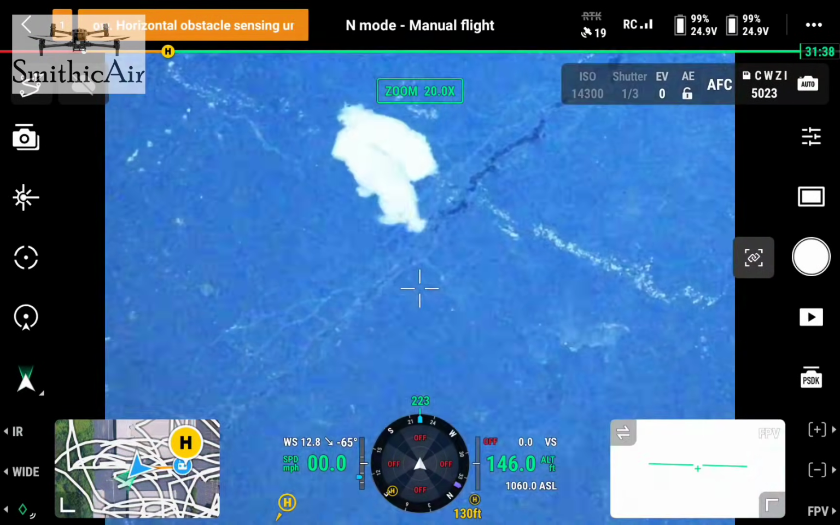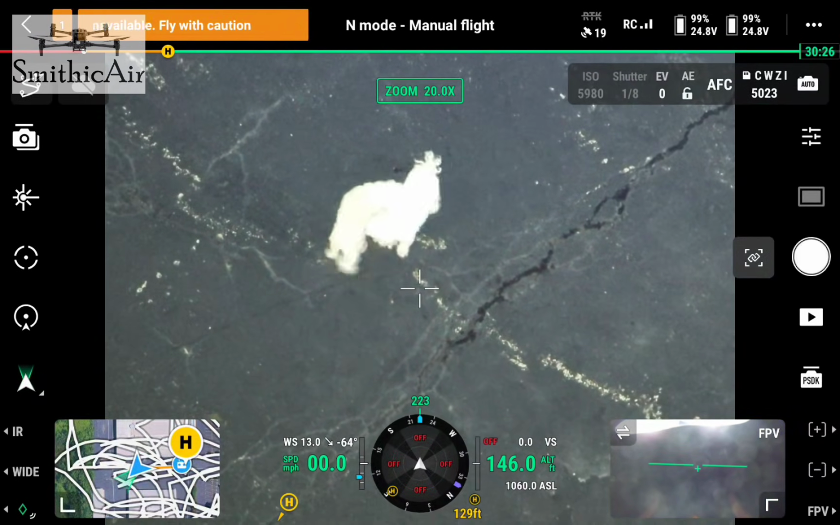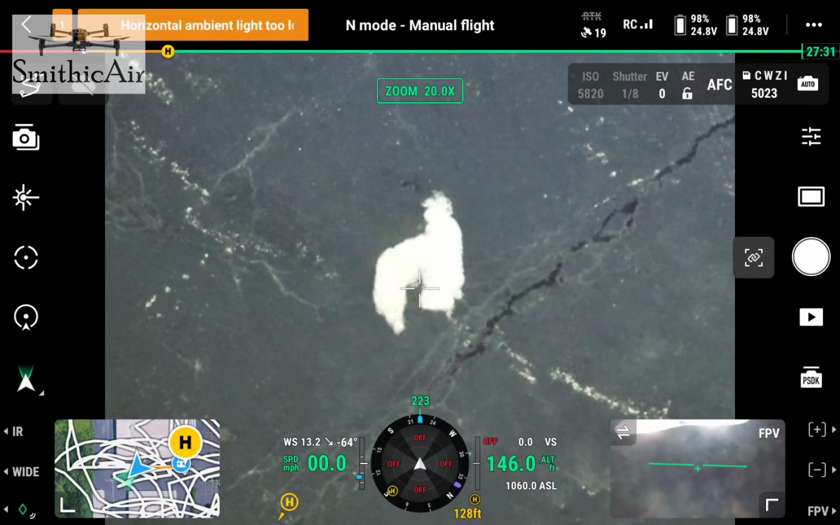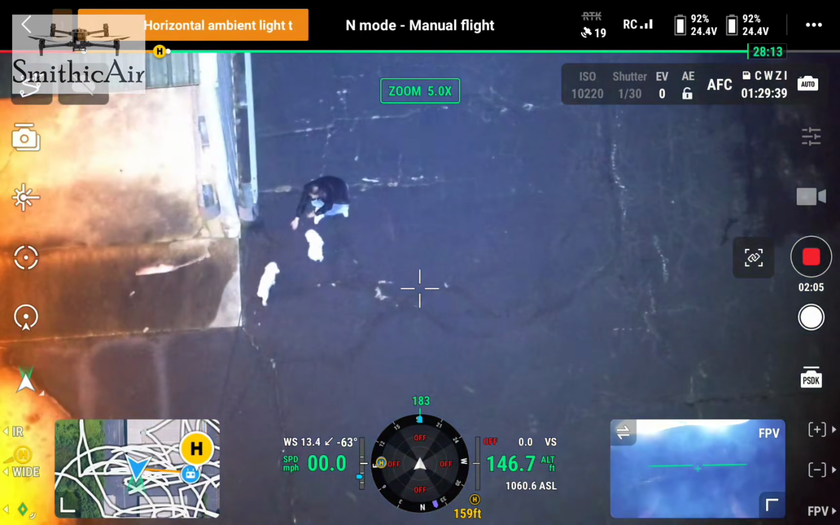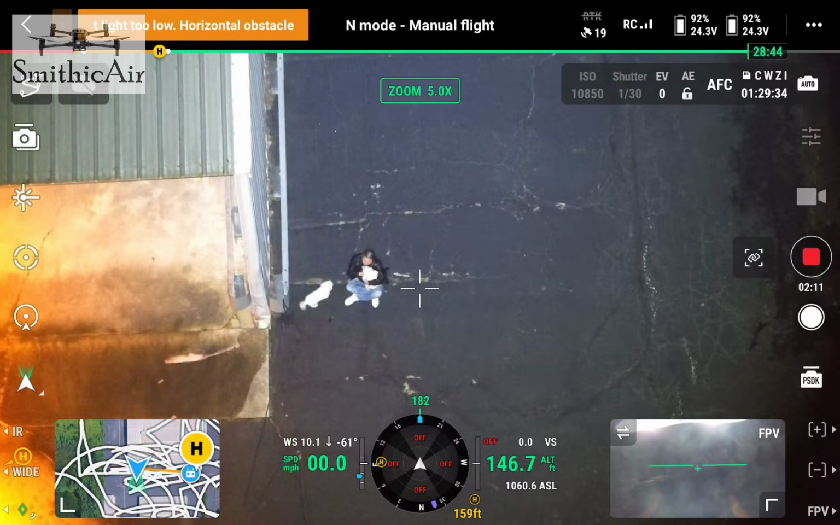Can you shine a light on him or no? Wow. They're doing a little dance. They're sniffing each other. Wow. Yes. Oh my god, I got him.